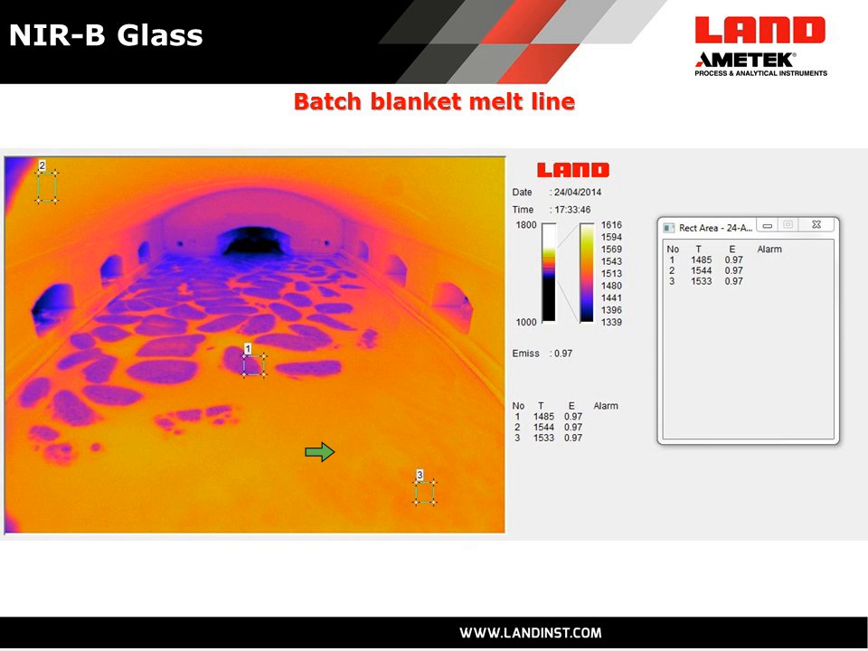The customer was, in this particular case, also interested in not just crown temperatures, but also the temperature of the melt itself, and also visualizing where that melt line occurred, so that the glass was fully homogeneous by a certain point.